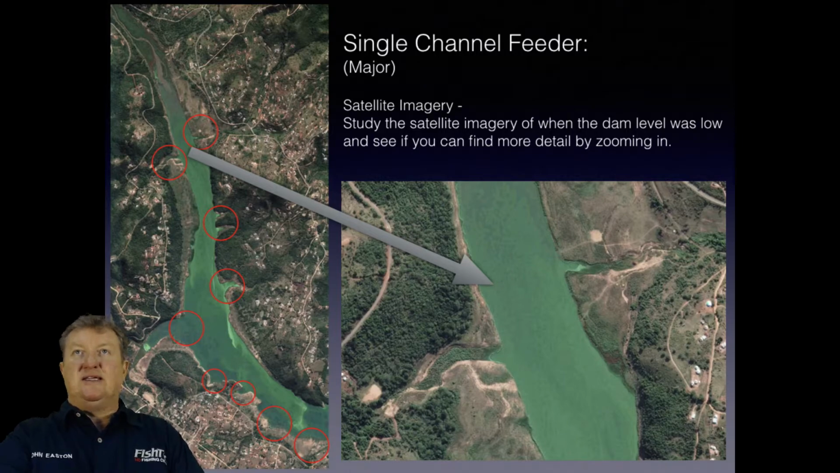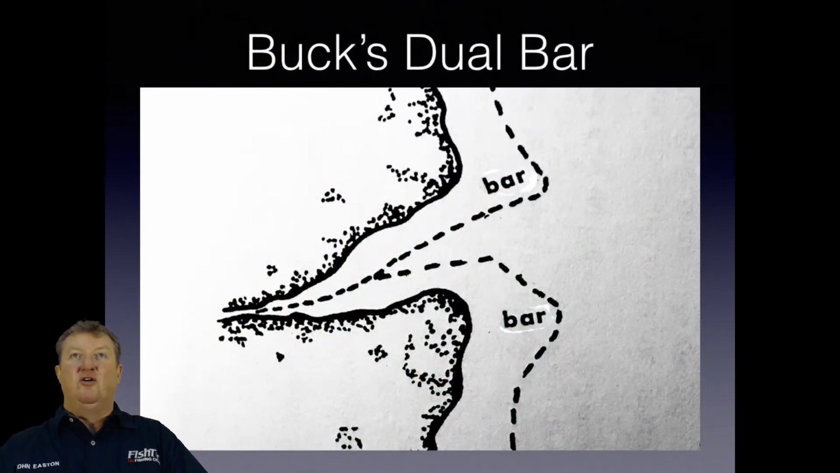As you can clearly see, there's something really interesting here. This is exactly what Buck Perry was talking about. These are classic examples. It doesn't get any easier or better. And there we go. There you can see it. Buck's dual bar. You can see it crystal clear. This is what we're talking about.